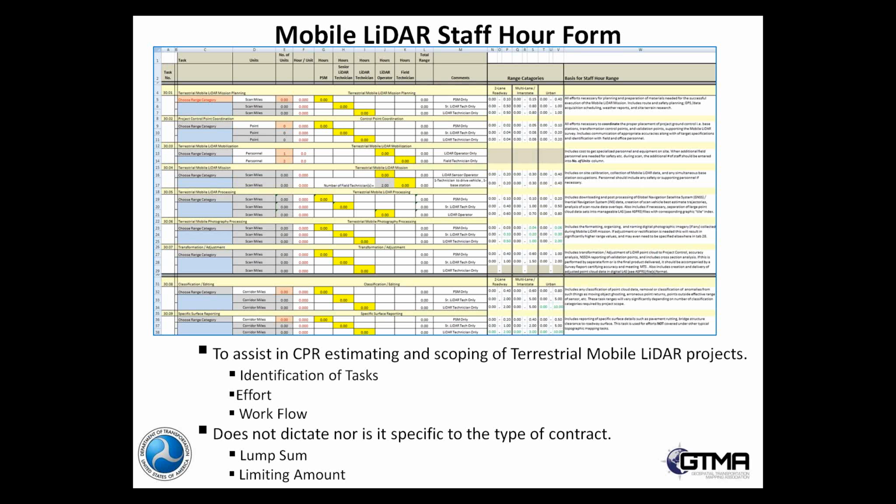We have tabs for location surveying. We have tabs for right-of-way mapping. We have a photogrammetry tab, as I mentioned. So this was just going to be another tab in a list of tabs that people could use to estimate staff hours.